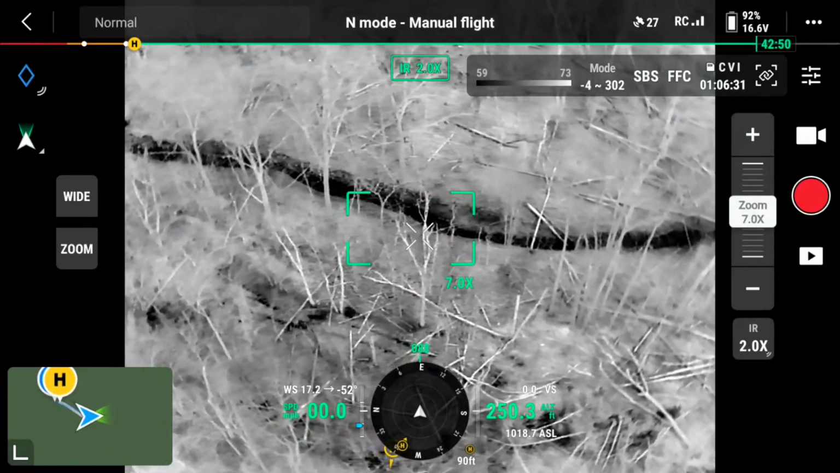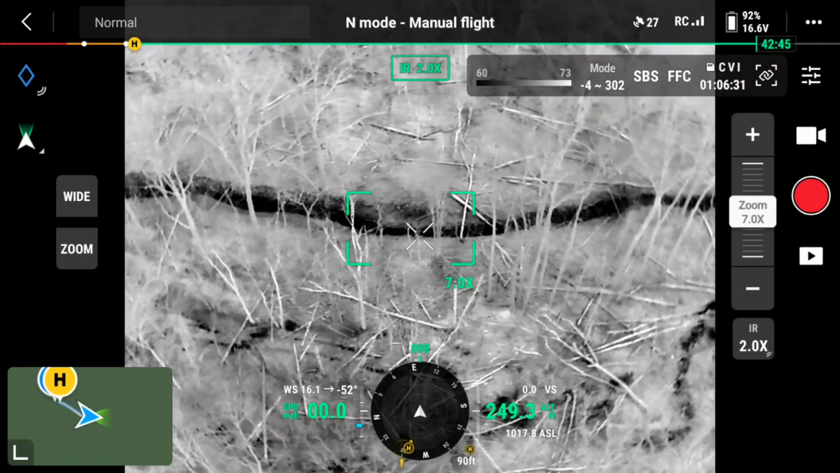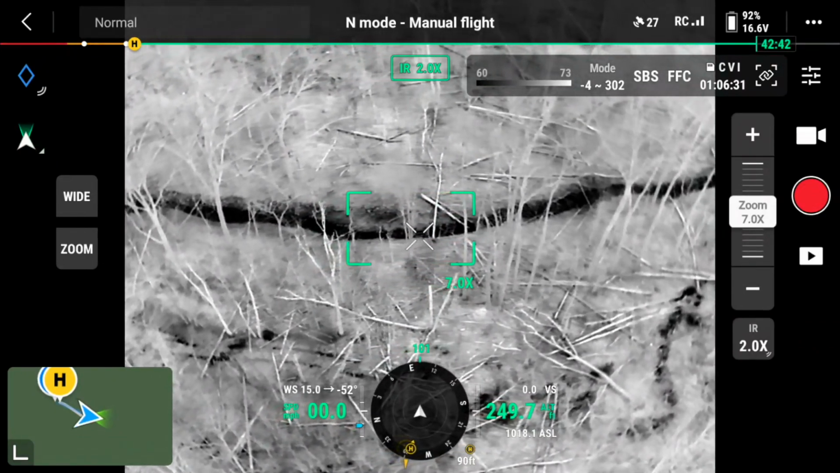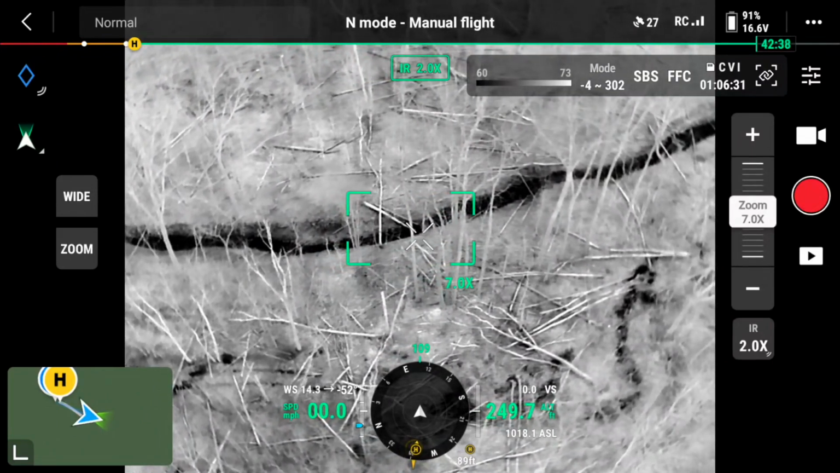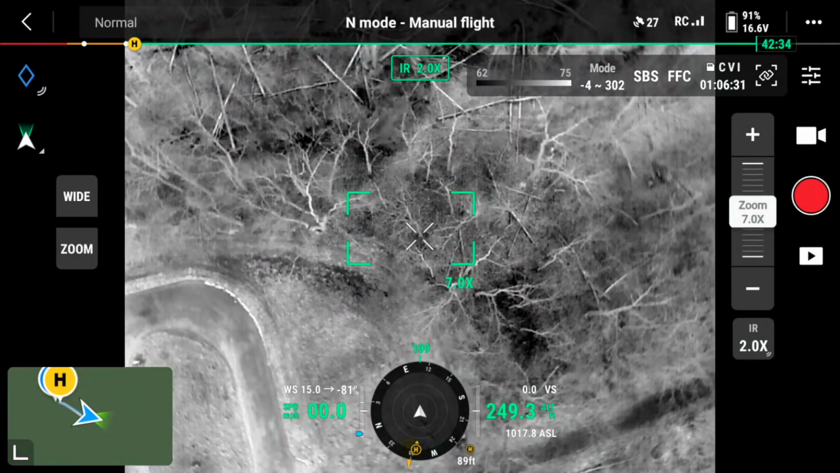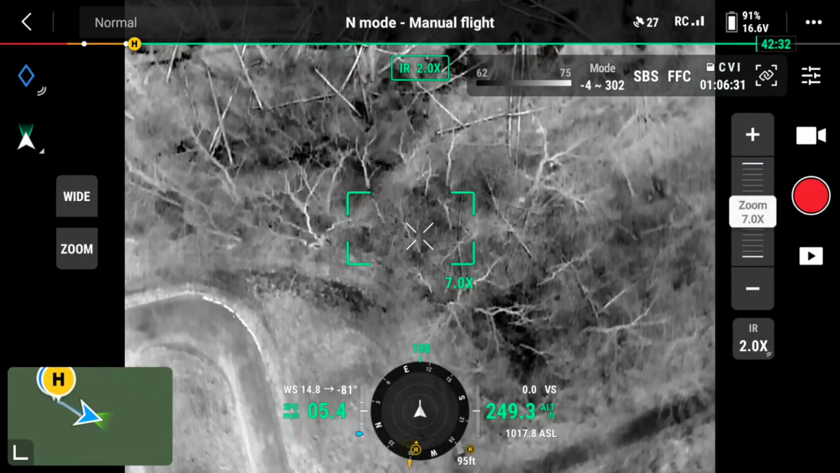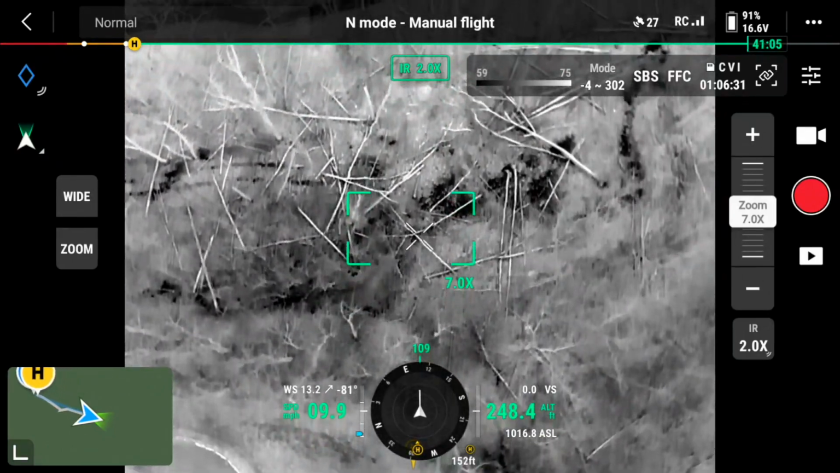So I put the drone up on an early April day in Ohio, near a marsh. The river had come out of its banks, is a kind of a term that I use. You can see right now that we are in the white hot mode.